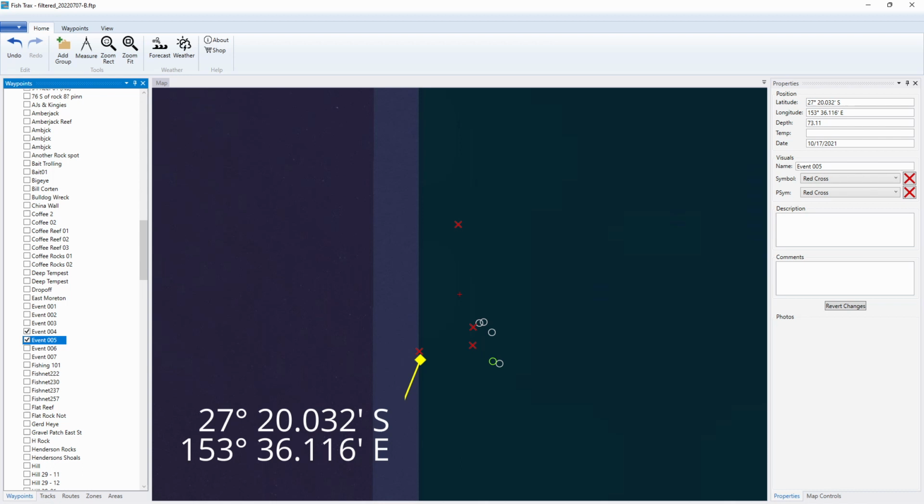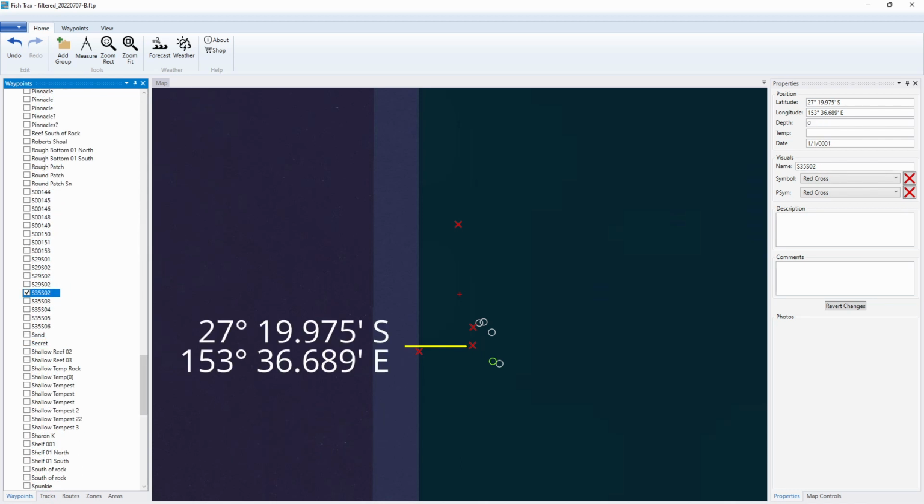This is the first one you've been looking at. I think this next mark's from the Hummingbird, and looks like I might have spot locked on there for some reason.